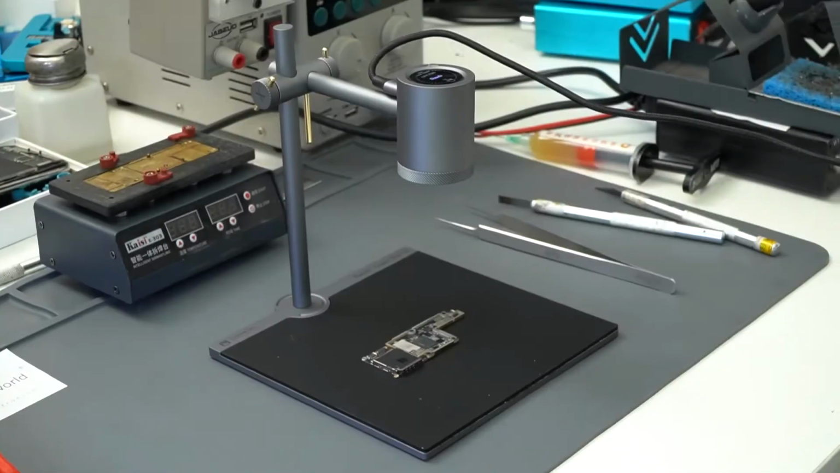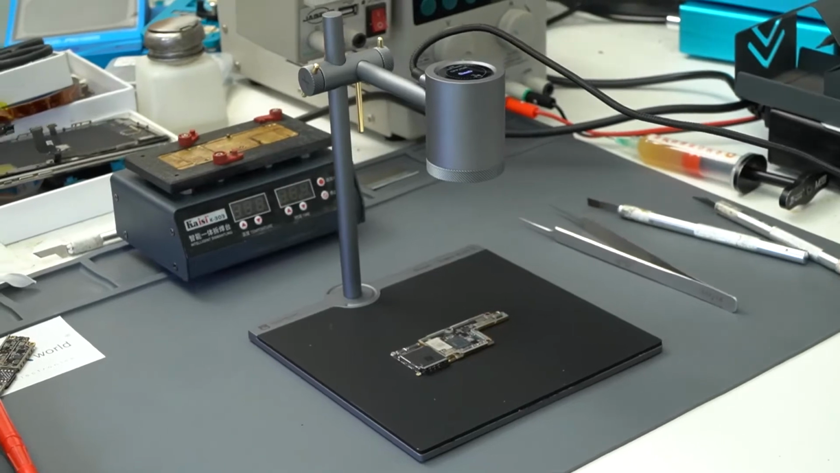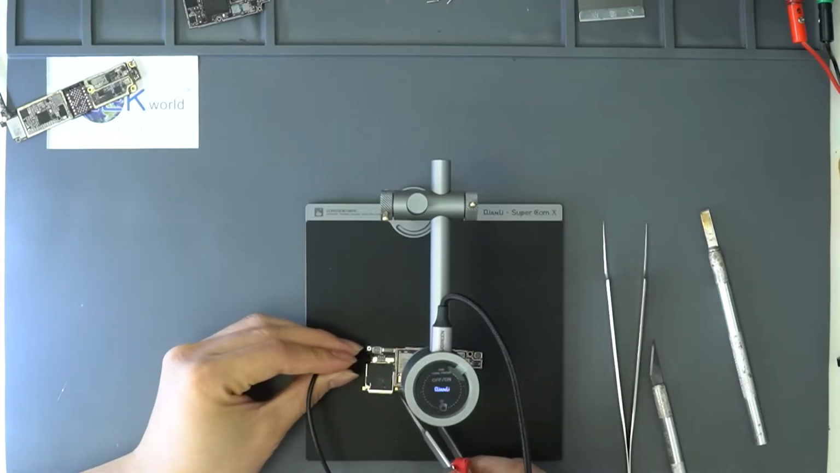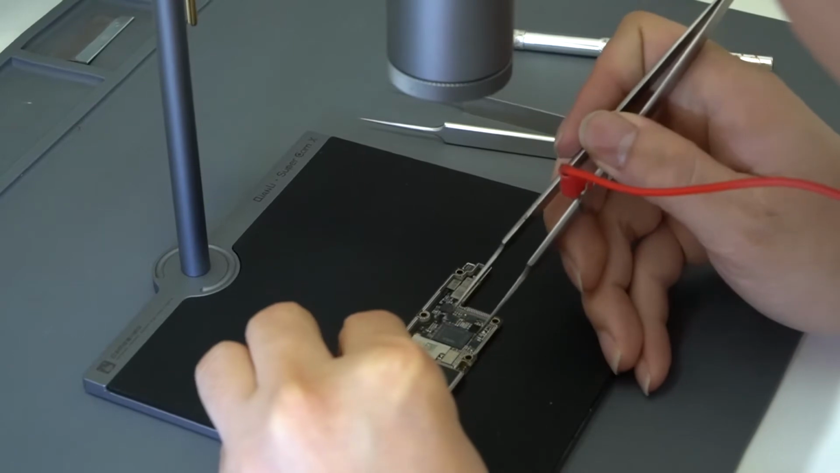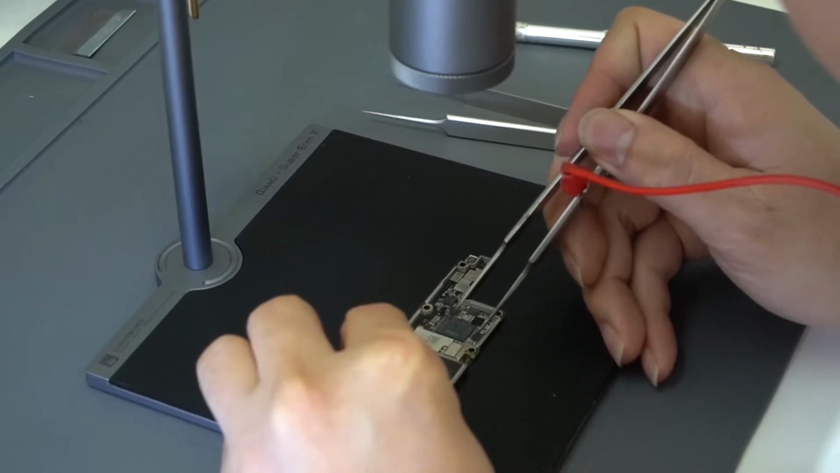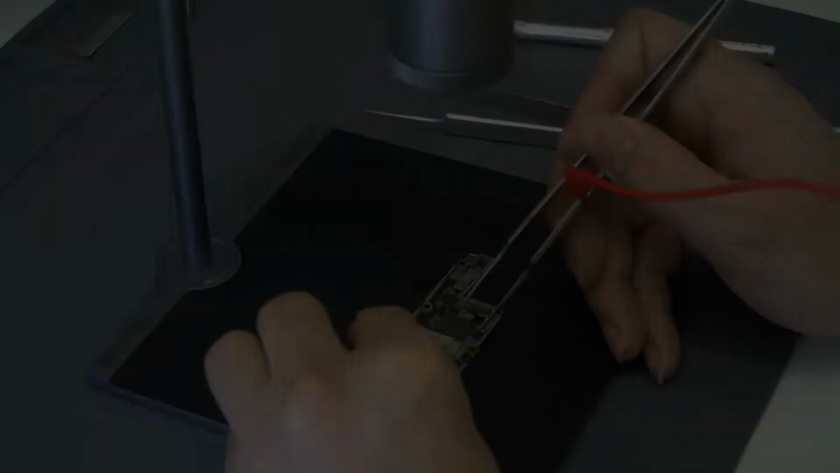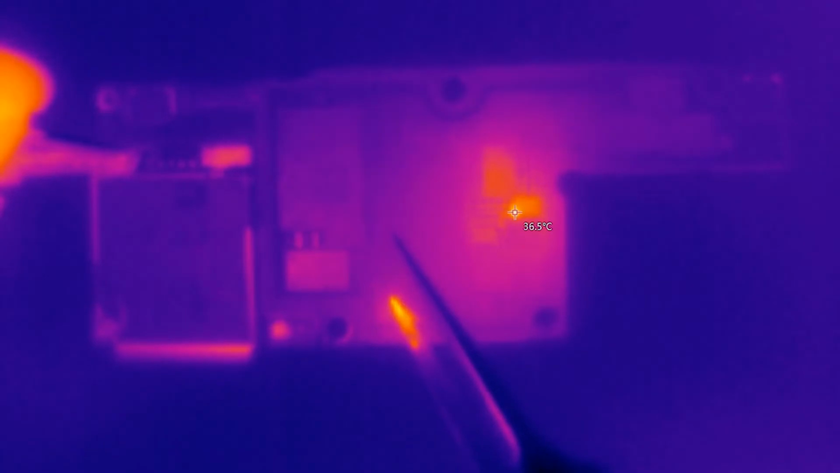To find the short-circuited component on the board, we use a Chainley PCB thermal image to locate it. First, put the lower board under the PCB thermal image. Next, apply 4 volts to the main power supply resistance on the motherboard. At the same time, carefully observe the temperature change on the thermal image. We see a capacitor's temperature rise rapidly, so the problem happened here.